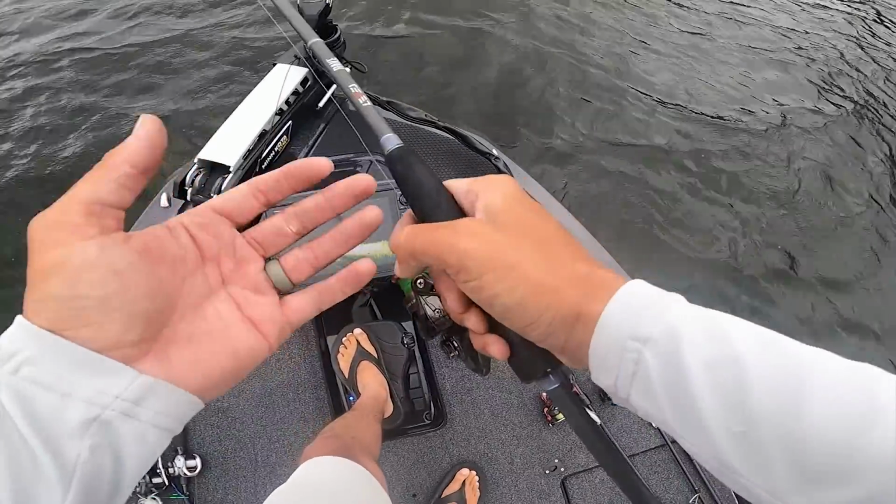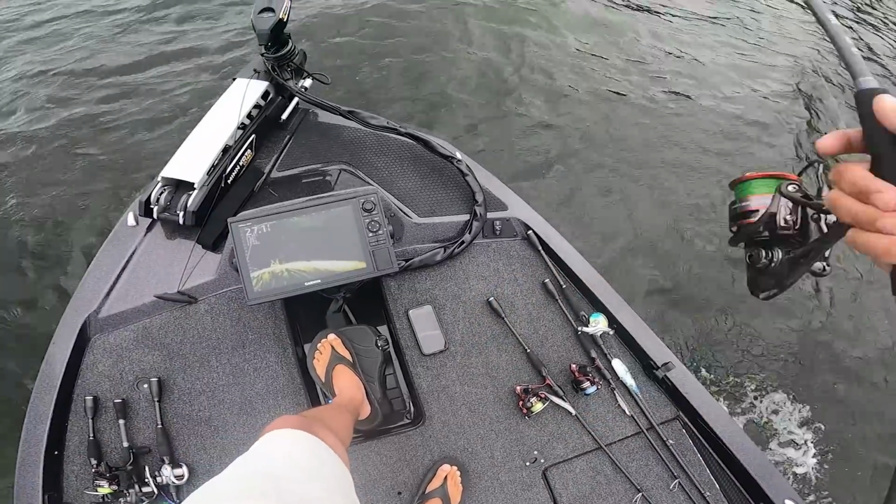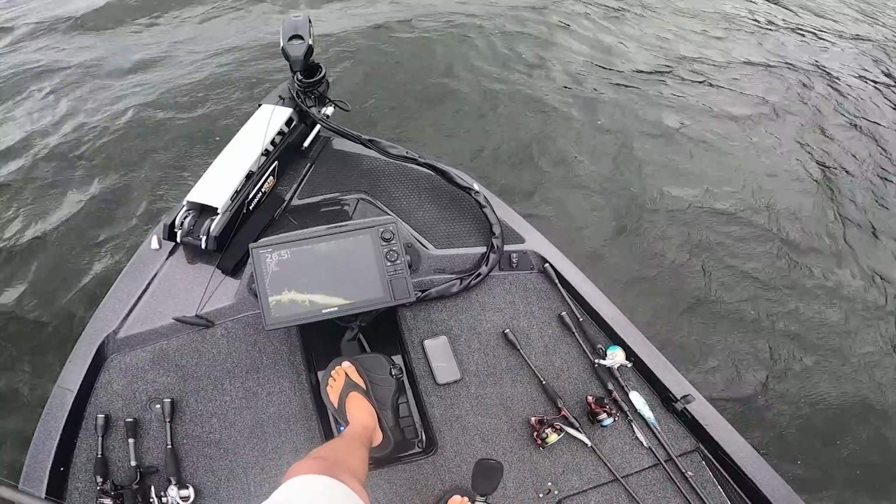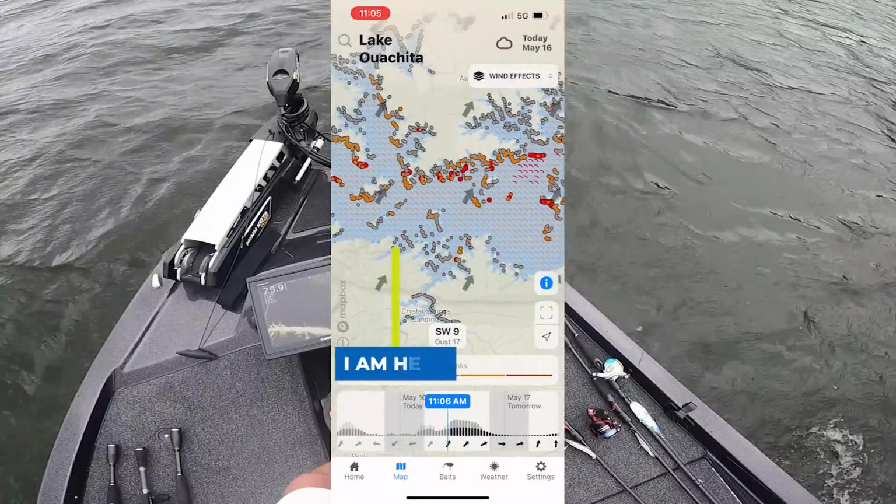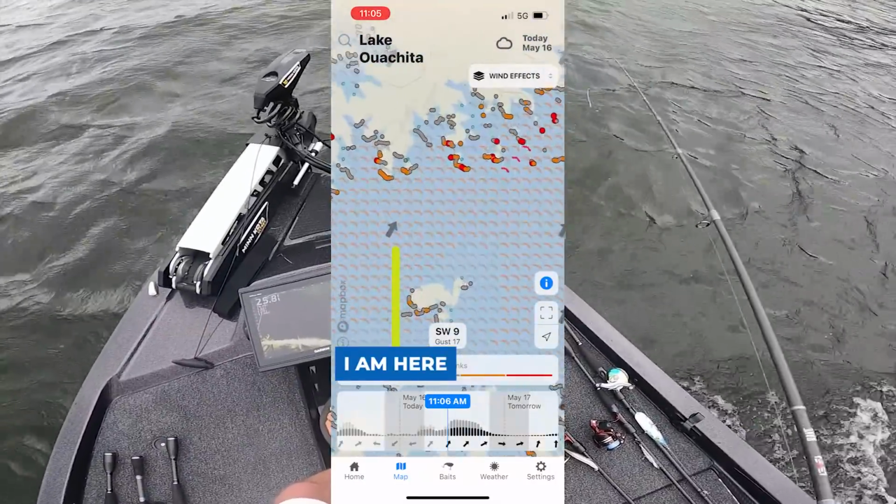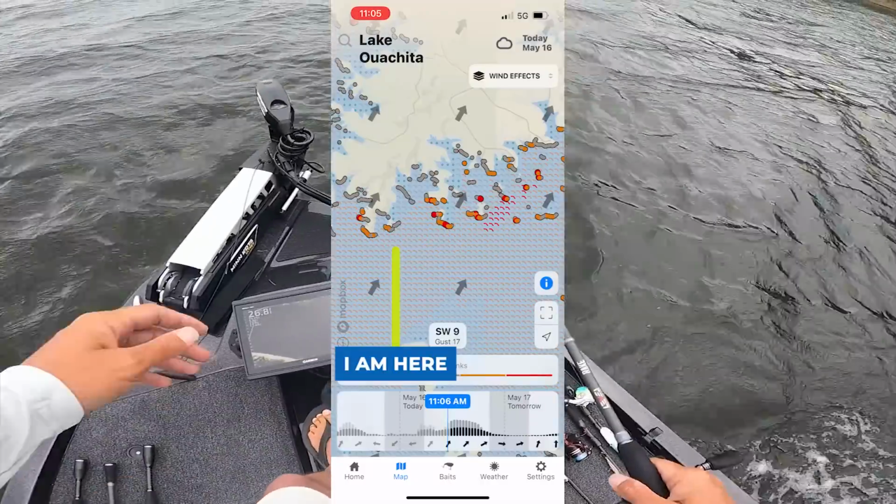But our structure here is the point. Our cover right now is brush, and there's some rock up here we're seeing. It's windy. I showed you on the Deep Dive app earlier how it's windy, okay? But in this boat, the VLX20, I can fish in the wind.